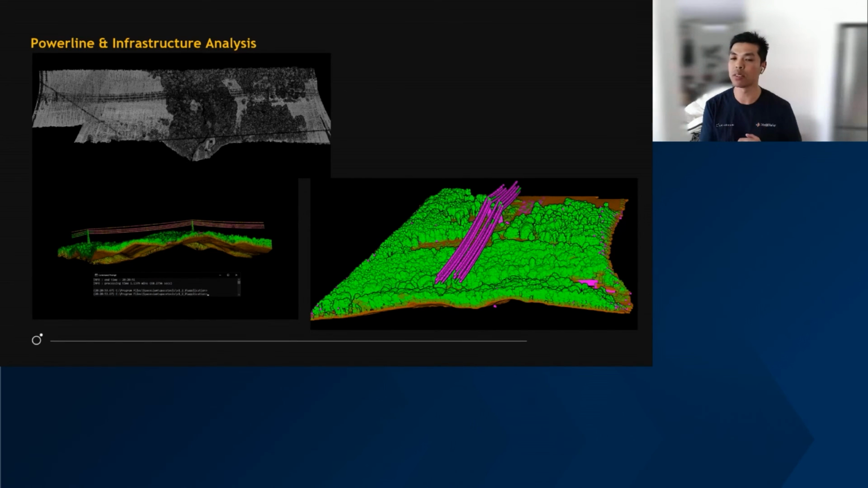If there's a potential swinging or sag in the power lines, this is the forecast of what's going to happen. These power lines are going to hit these trees. So we send out a report, and then they send the field crew out without even going out to site and inspecting it manually.